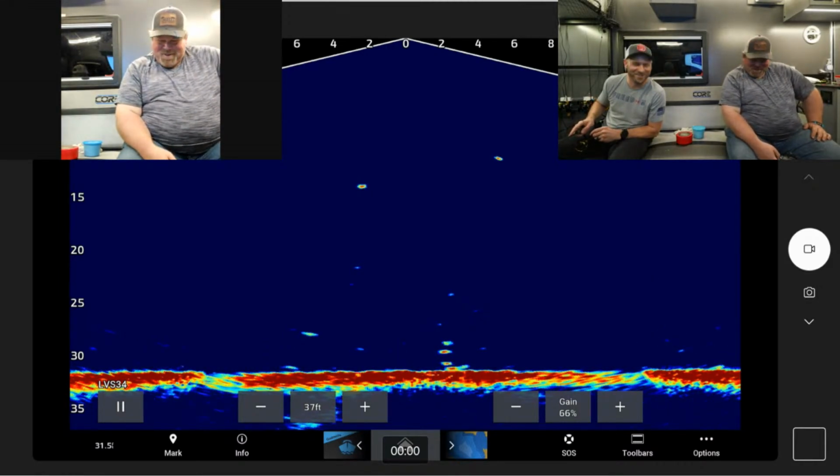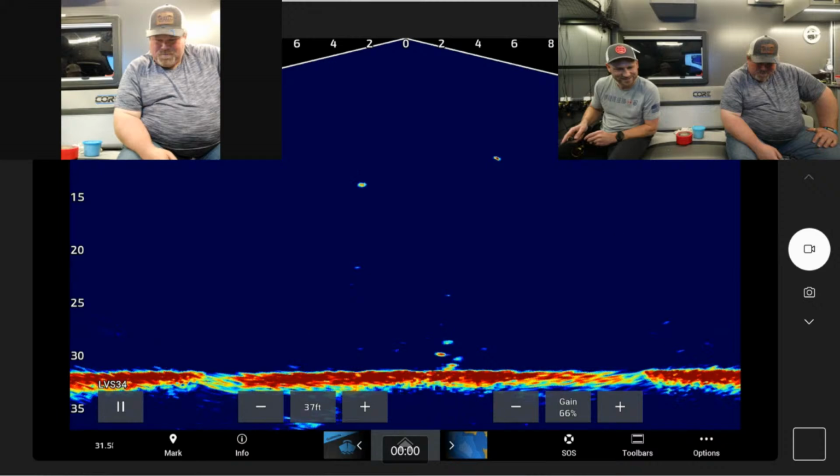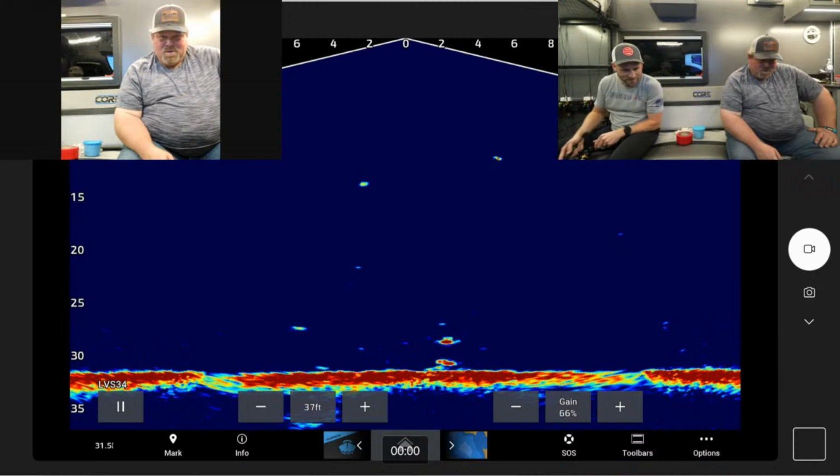He says, yep. Here we go. Oh, tiny perch. I didn't even feel him. Let's go past him and see if one of these bigger guys wants it.